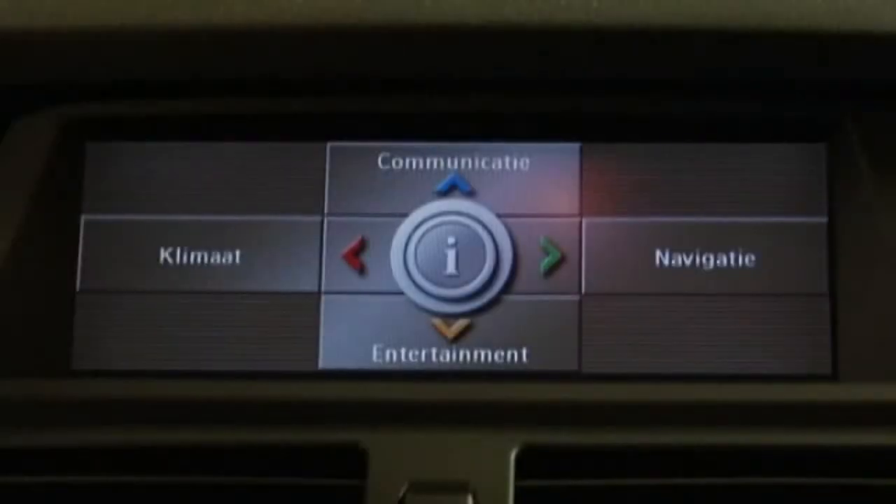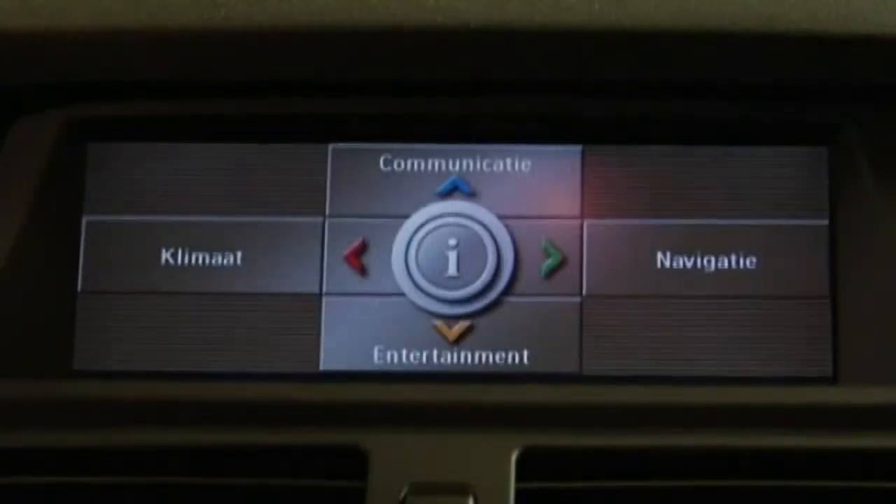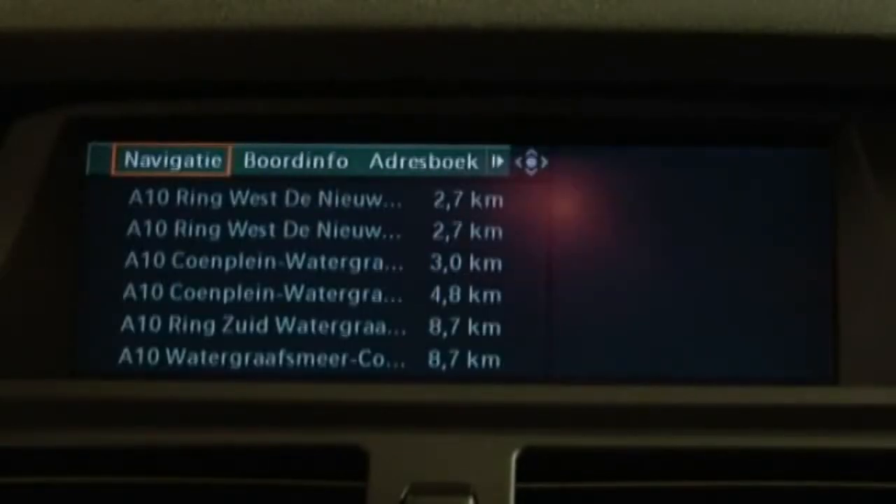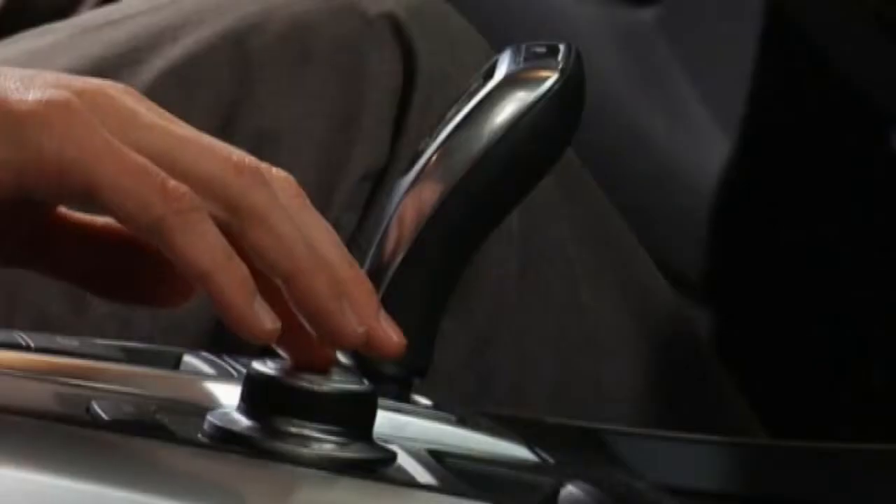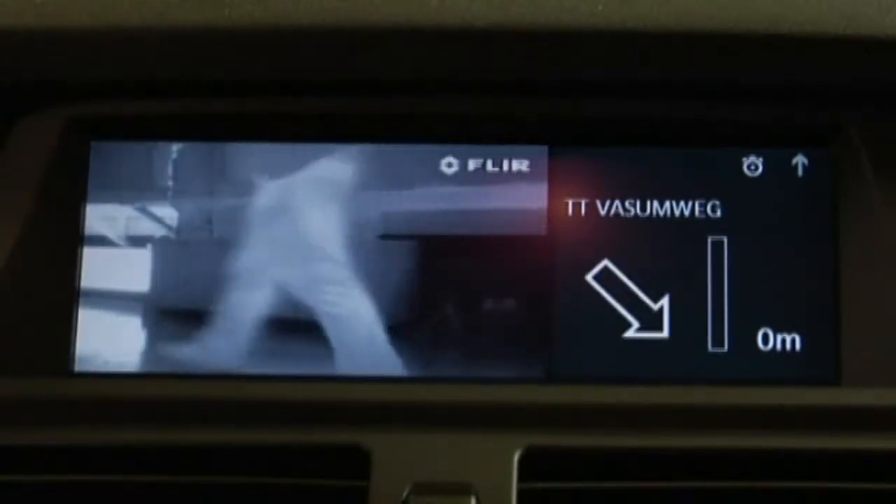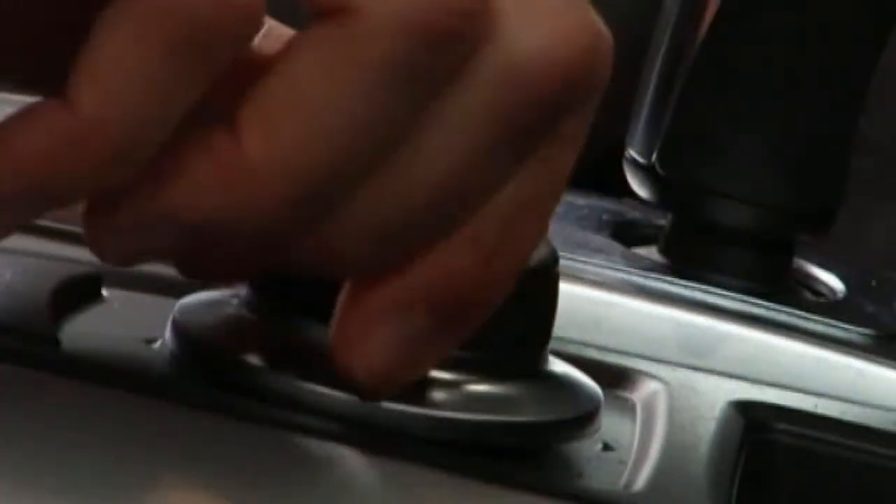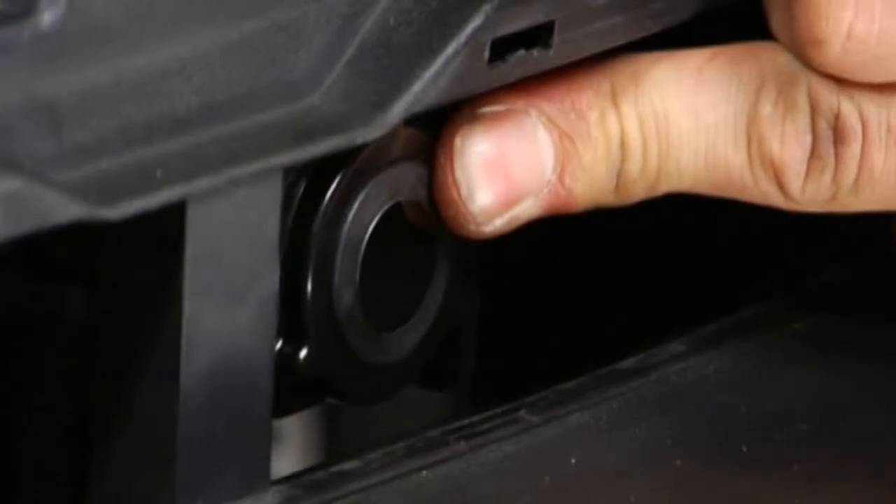The images of the FLIR system's Pathfinder can now be displayed on the iDrive LCD screen. The iDrive system still has all functionalities. Radio, echo and GPS can be accessed in the same way as before. As an extra, by pushing the iDrive button, the images of the Pathfinder are now displayed on the LCD screen, either full screen or in combination with GPS indications. What remains to be done is adjust the height and position of the Pathfinder and tighten the mounting bracket.